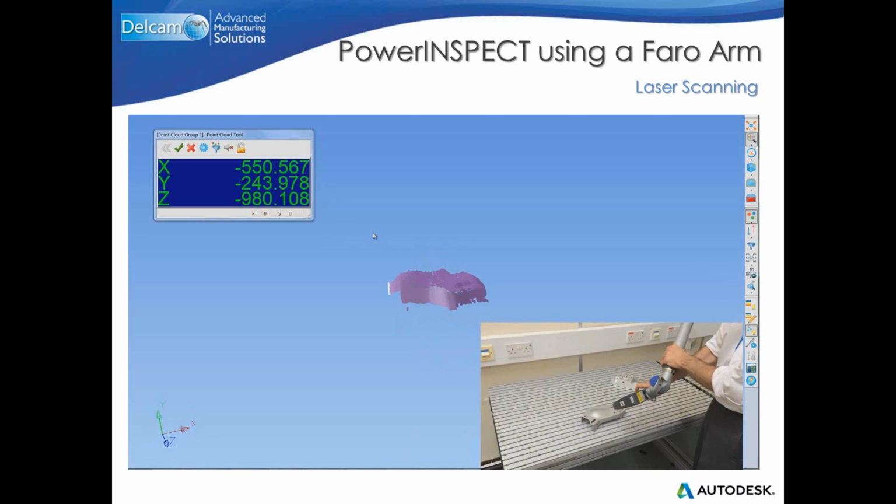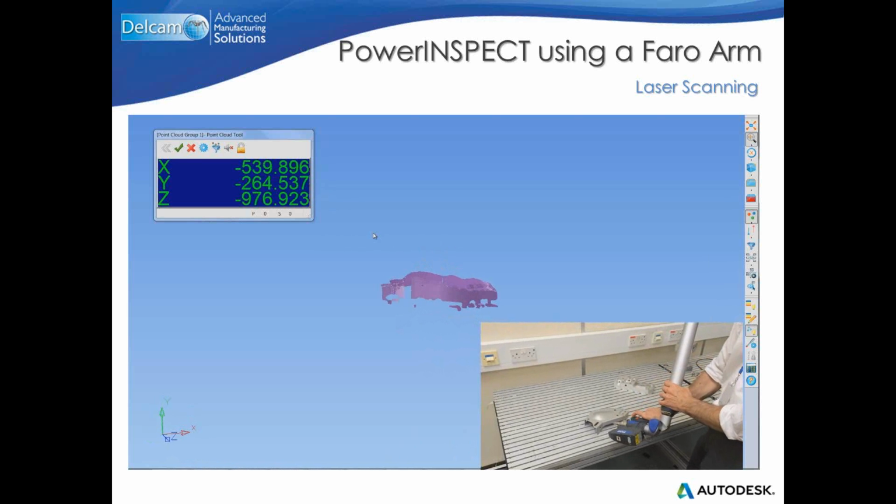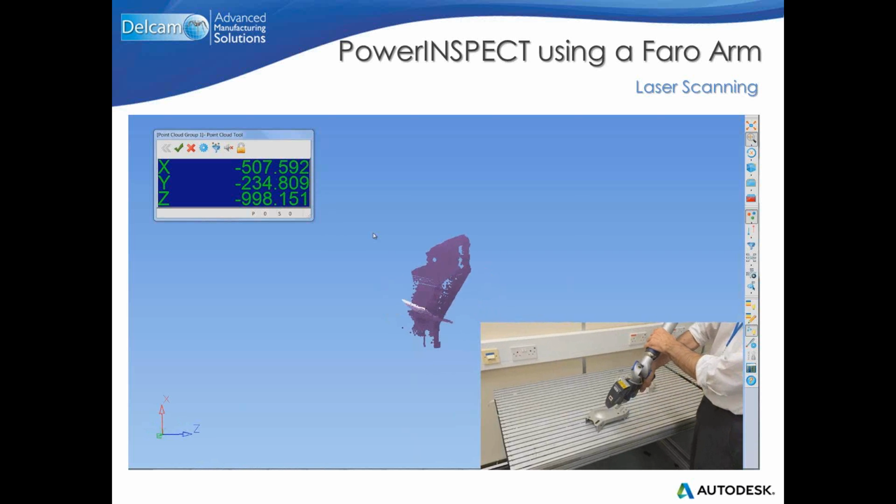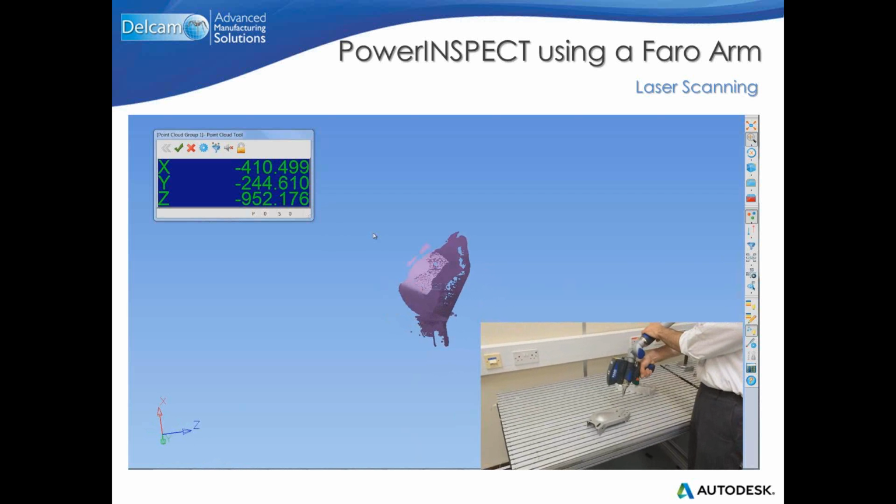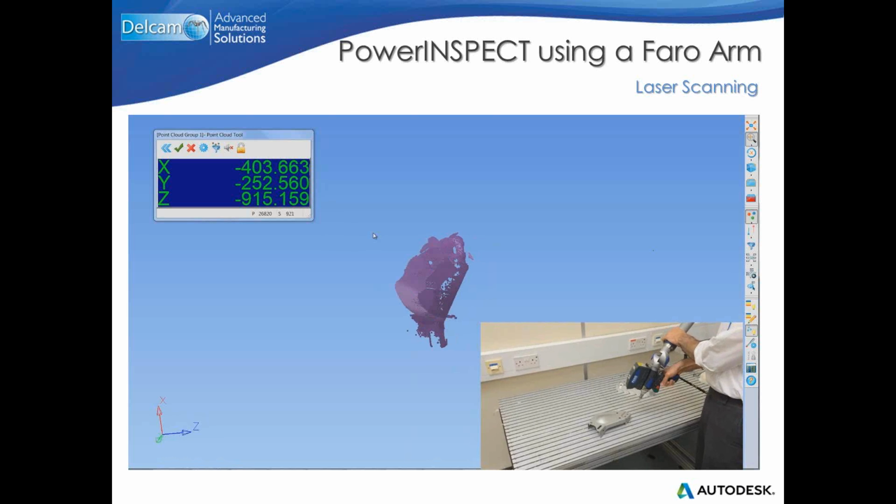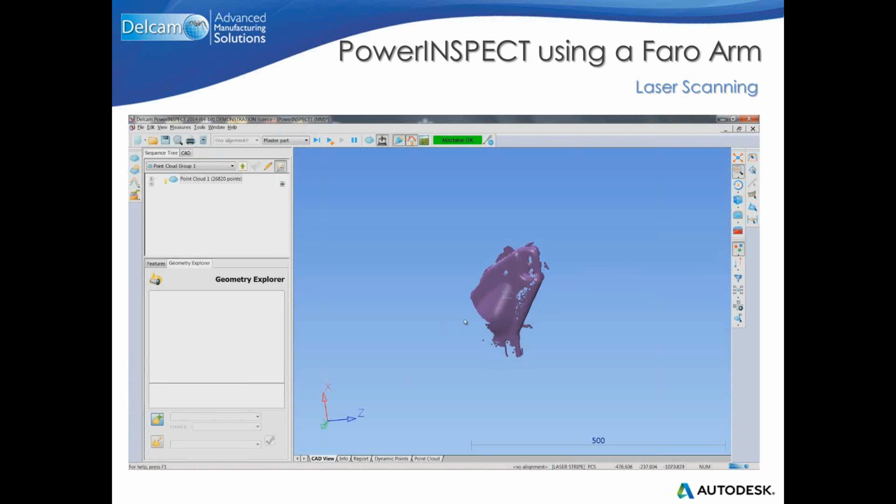You can see how PowerINSPECT can show you live the position of the points in X, Y, Z, and also how the view rotates according to the orientation of the laser scanner as well. After this, just a quick scan, we accept, and that's our result.